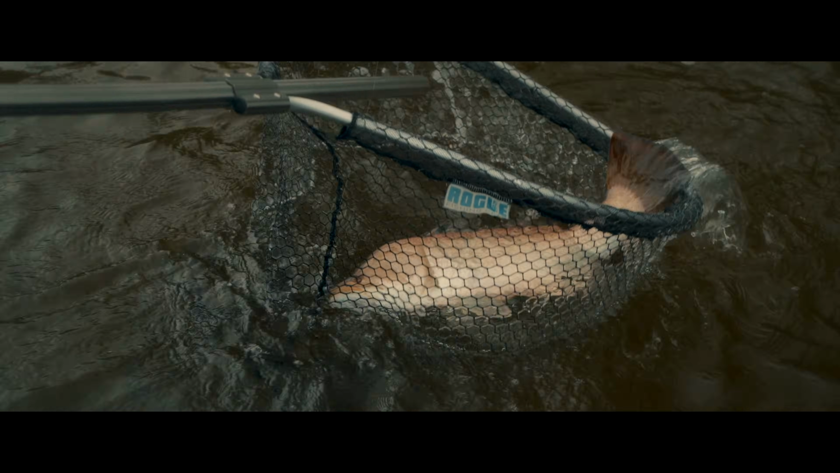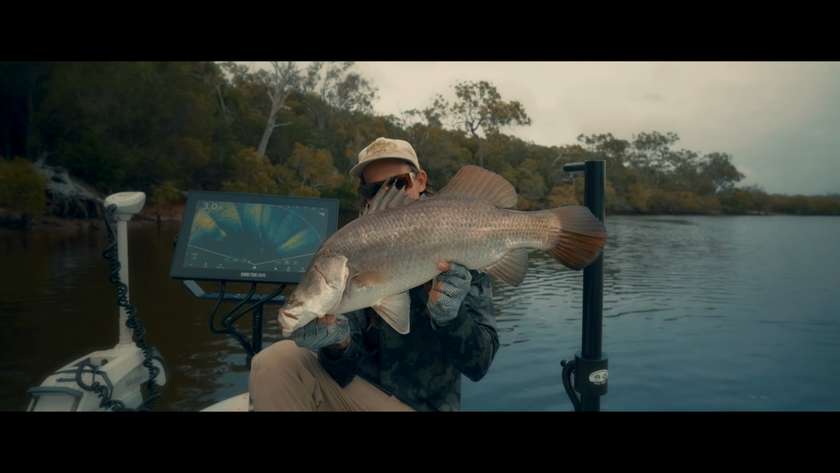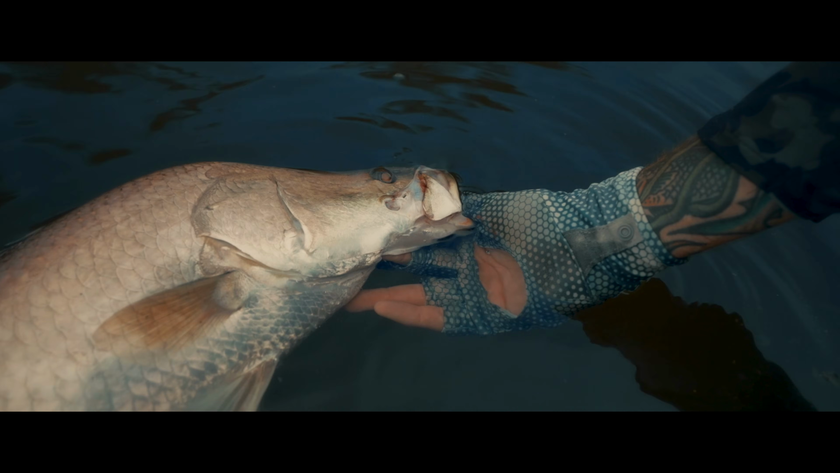I'll target a bit of anything, to be honest. I'm pretty happy-go-lucky with that sort of stuff. I just like being on the water, but if I was to hone it down, if I was picking a couple of species that I was going out of my way to target, barra would be at the top of the list, and then Murray cod and toga would be a close second and third.